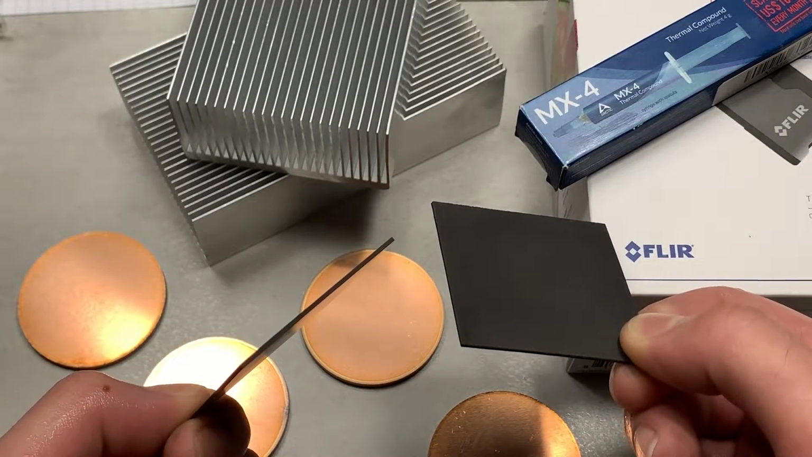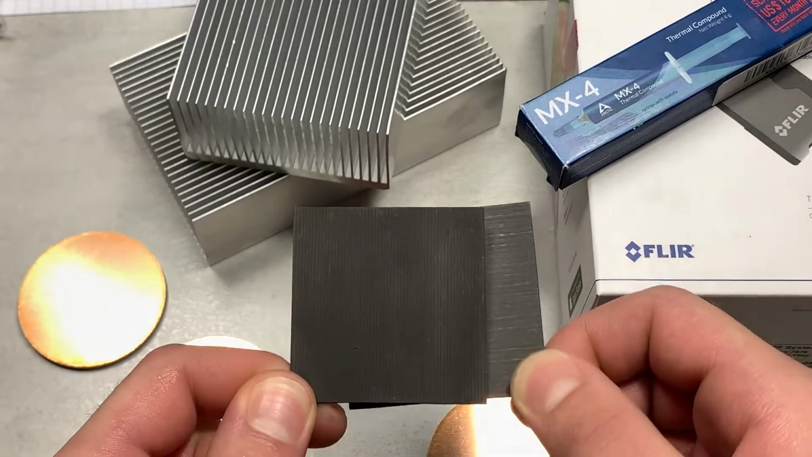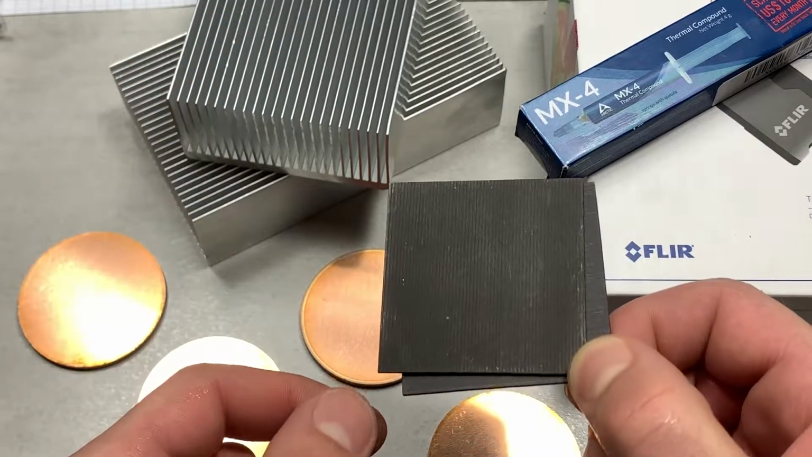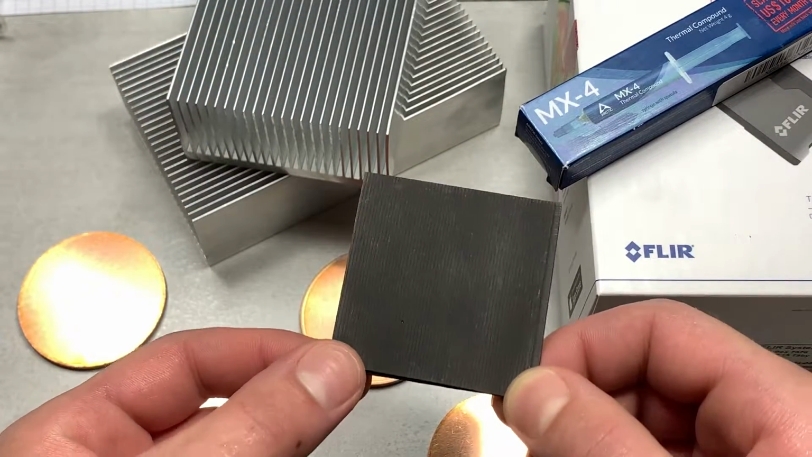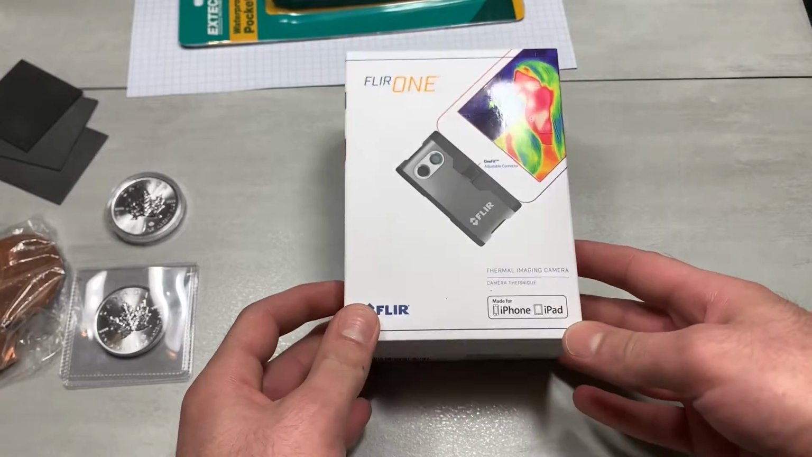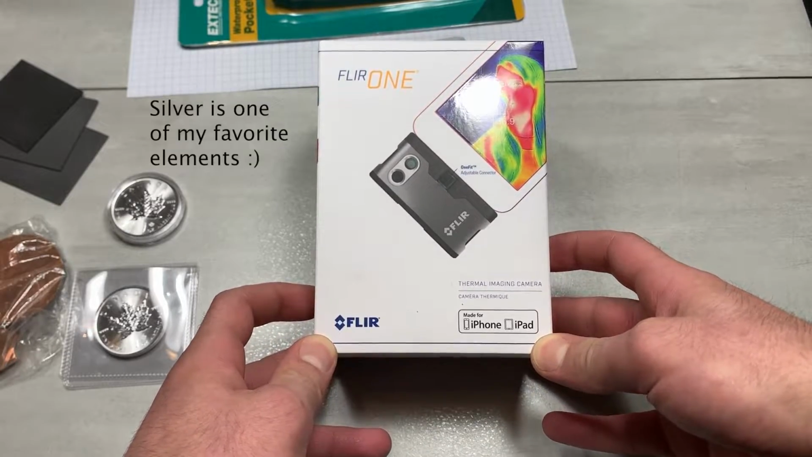Imagine rolling up a sheet of graphene and using it like a thermal wire, where you break it up into individual little slits on each side. That's just one of the things that I'm working on, and which is why I'm going to be needing this. So let's get to unboxing the FLIR One Gen 3 thermal camera.